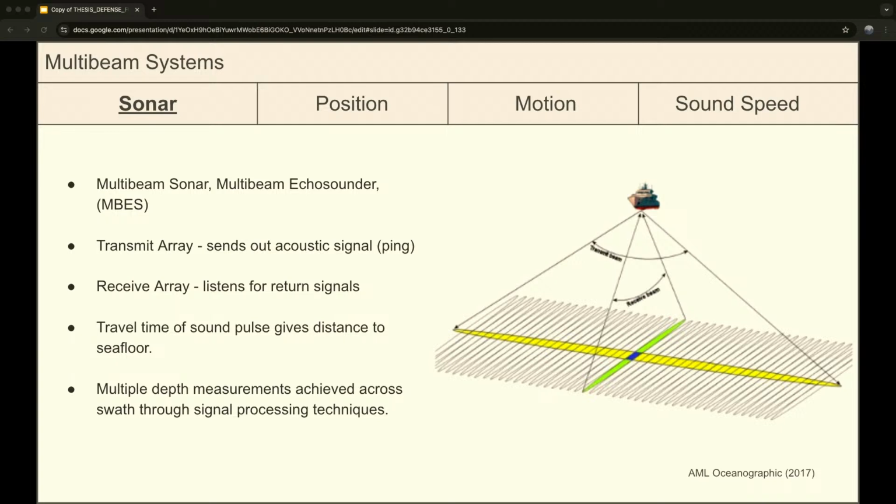So then the time between that transmit pulse and the receive pulse will give you the distance down to the seafloor. And through various signal processing techniques, multiple discrete soundings can be achieved across that survey swath. So where this transmit signal intersects the receive signal, you get a depth measurement. And that's why it's called a multibeam, because you're getting these multiple depth measurements across the swath.